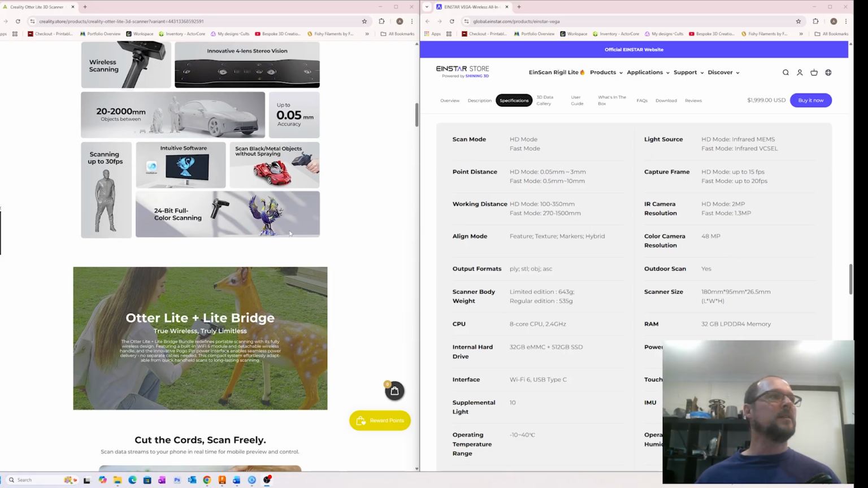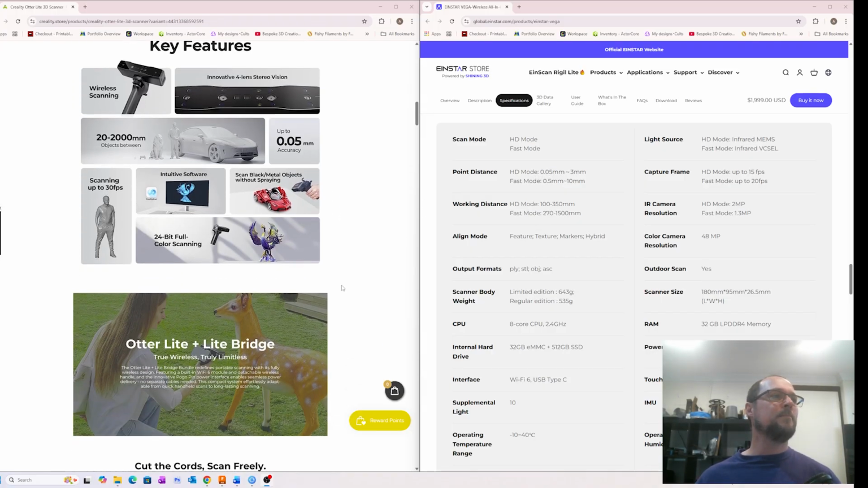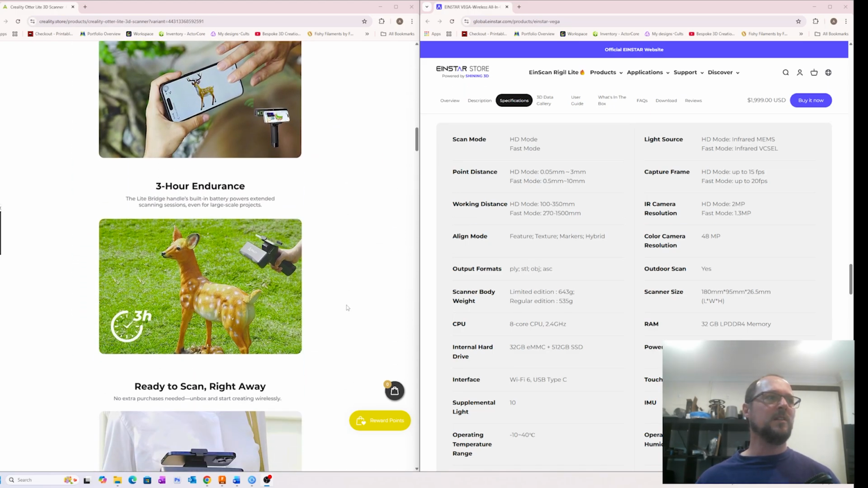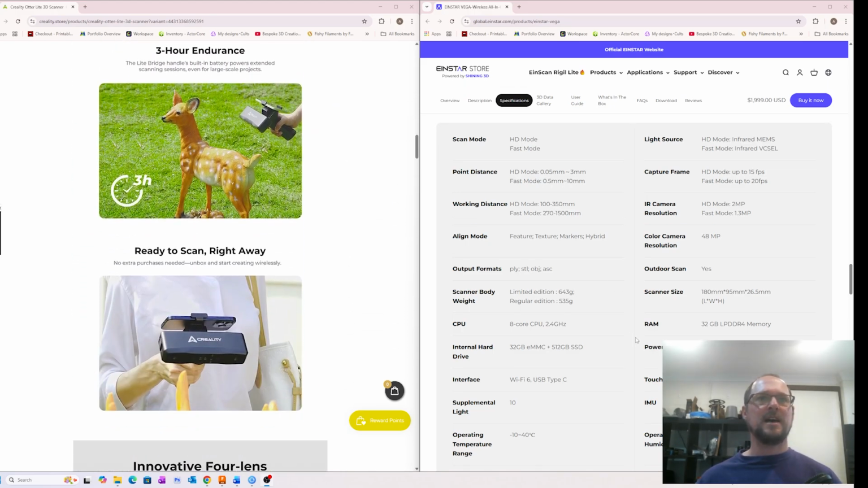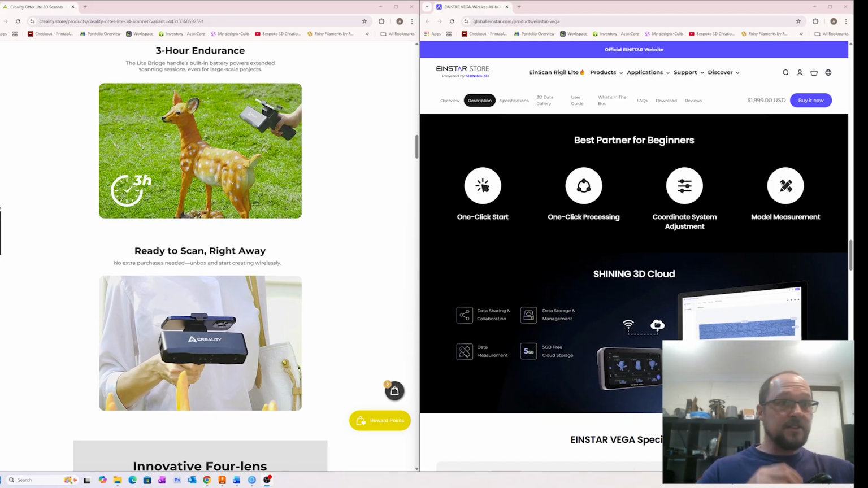Again, here we go. So we've got the Vega saying high def mode 0.05 mil, and the same accuracy with the Otter Lite. Both take images as well. The Einstar has a better 48 megapixel camera resolution, which is a bit better, as far as I can tell anyway. And the other thing that's really interesting is the Vega does have more cameras on the device than the Otter Lite. But again, you're paying a lot more for it. So what does that mean in terms of quality?